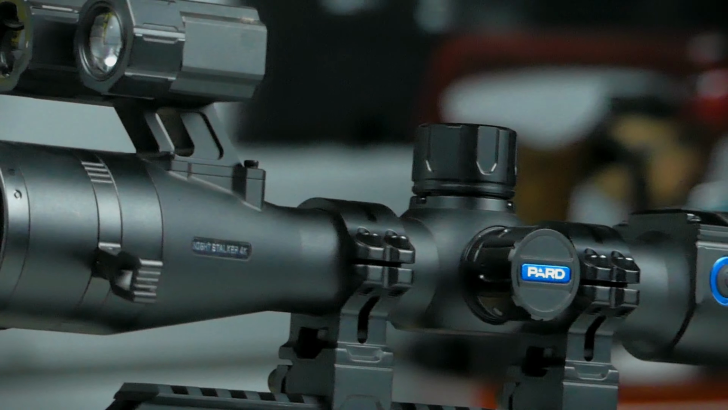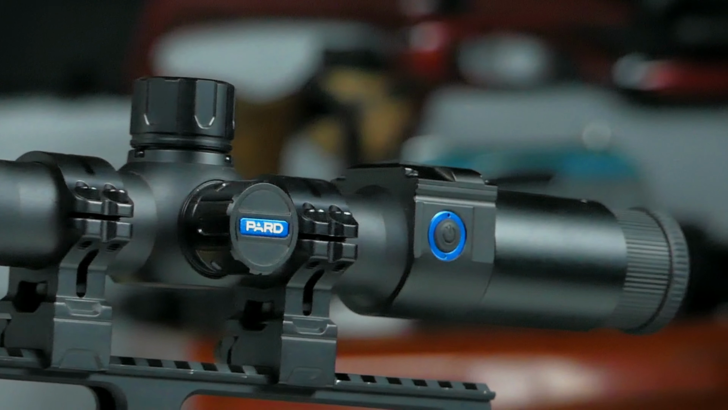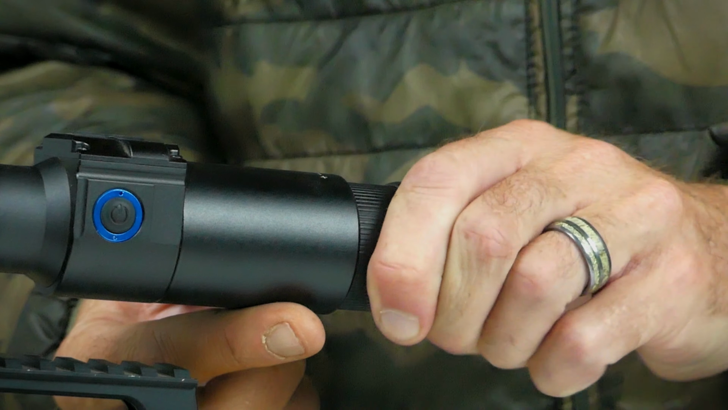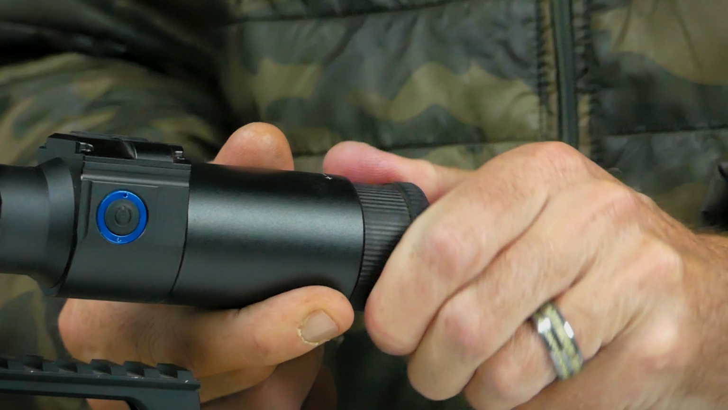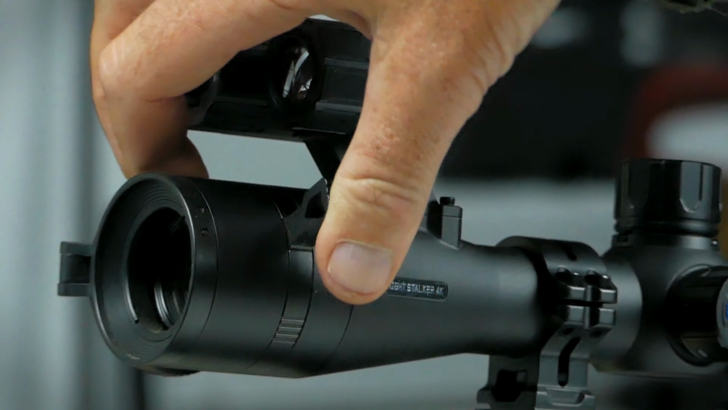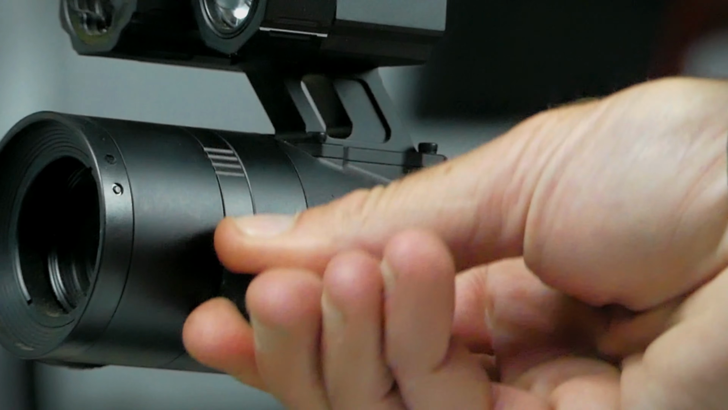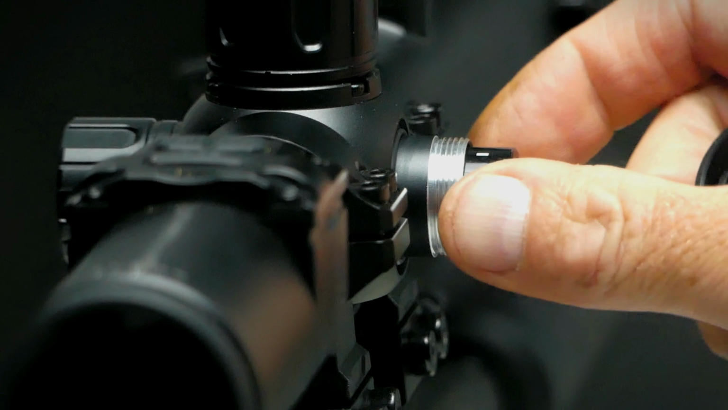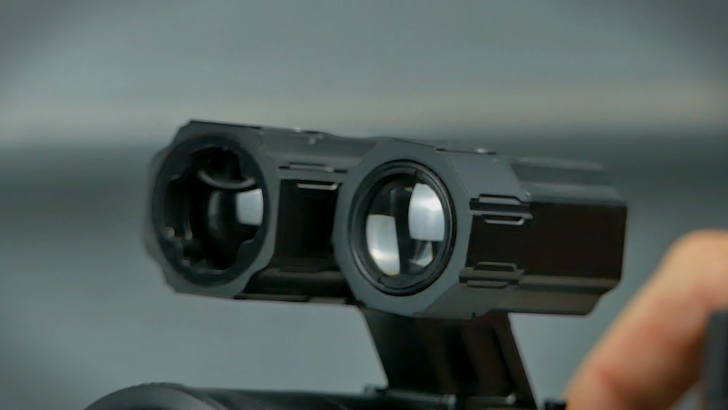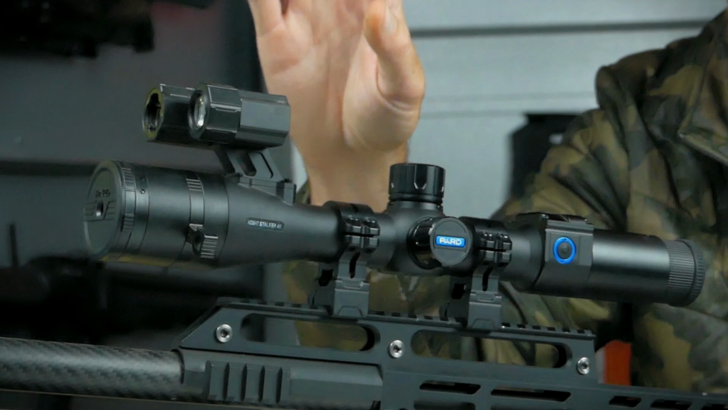The Nightstalker 4K 7850 LRF comes in at 1.4 pounds. The overall length is 13.5 inches, and it does have 100 millimeters of long eye relief. This does have the 4K CMOS sensor with high resolution, which is 3840 by 2160, and it is compatible with 128 gig cards. This does have a built-in rangefinder with ballistic calculator, and the price comes in at just under